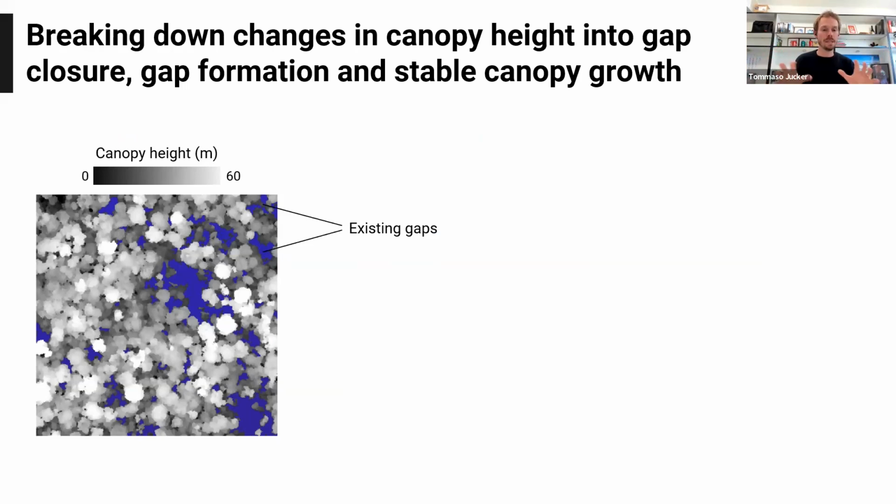So it's a noisy sort of first summary. But we can actually split up the canopy into three different compartments. One of them is the gaps that already exist in the system. So this is the 2013 data, and we can map all the gaps in this based on a height threshold. So these are anything that reaches 10 meters to the forest floor and has a minimum size. So we know where all the gaps are.